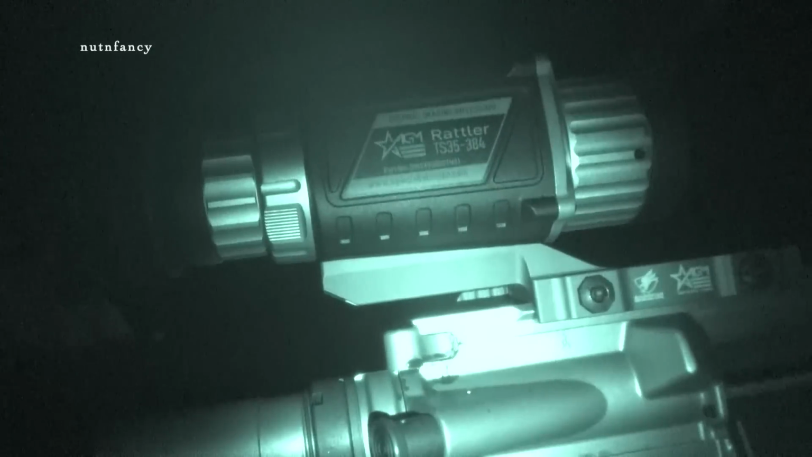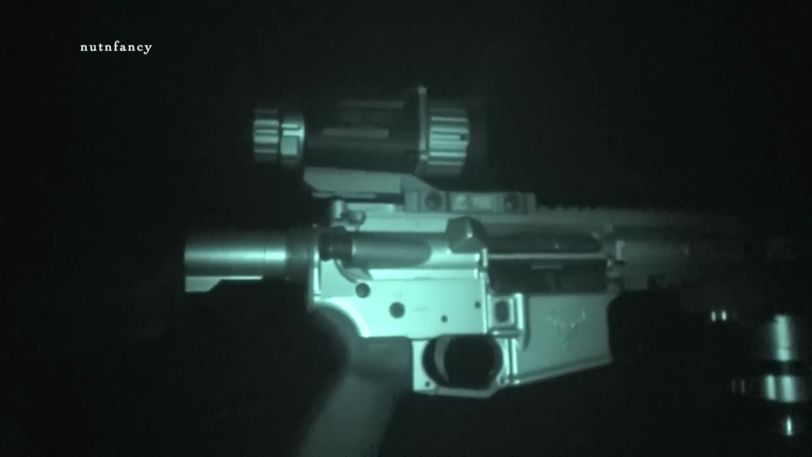Oh, it works good. So there's a Rattler 384. Yeah. That was a TS 35 384, something like that. I can't read it. That sounds familiar. Yeah, TS 35 384. So it'll get the job done for sure. Oh, that's awesome. We didn't laze this. What do you think we're at? About 150? Yeah. It's always hard to tell out here.